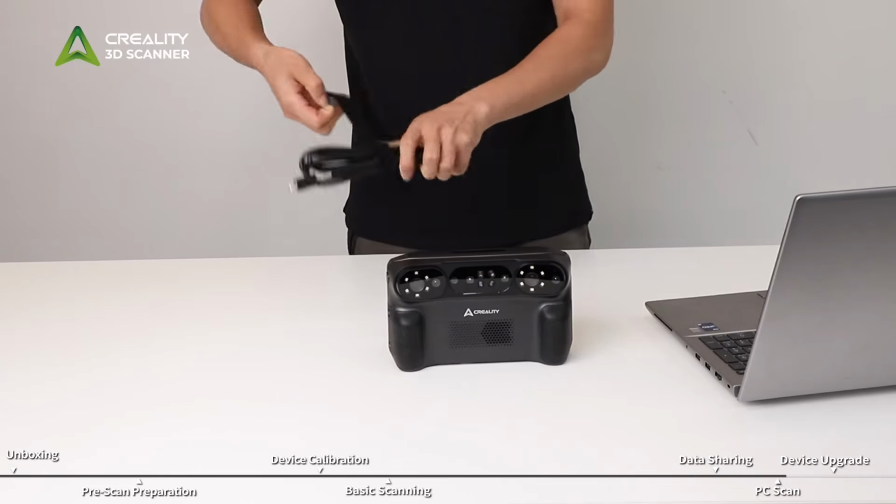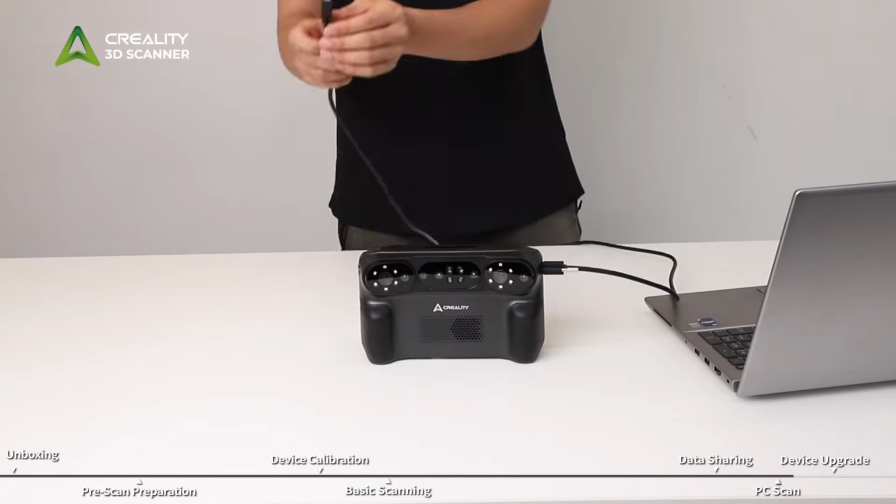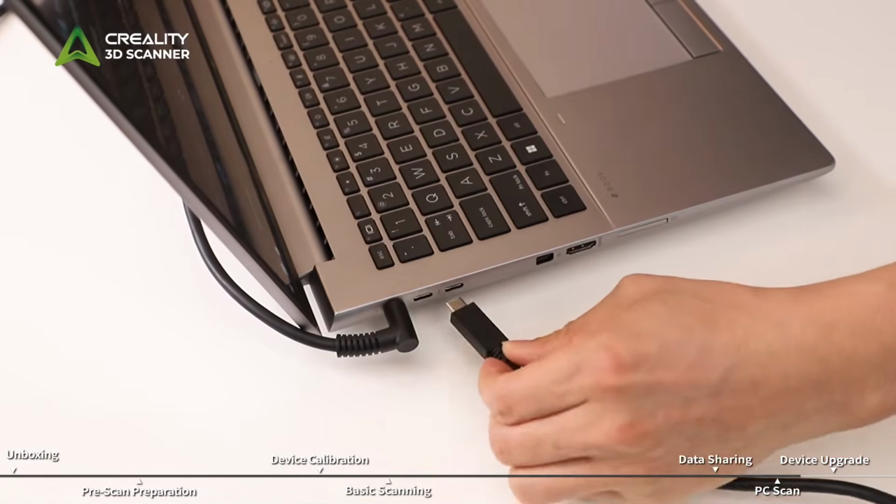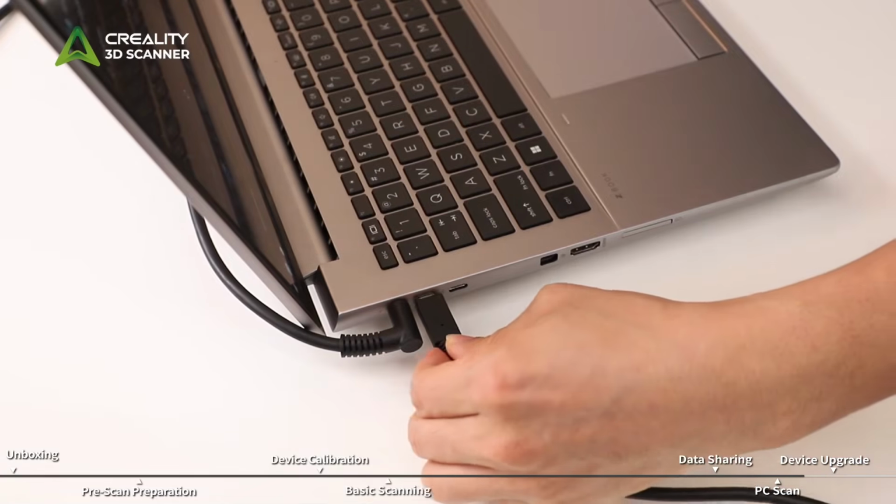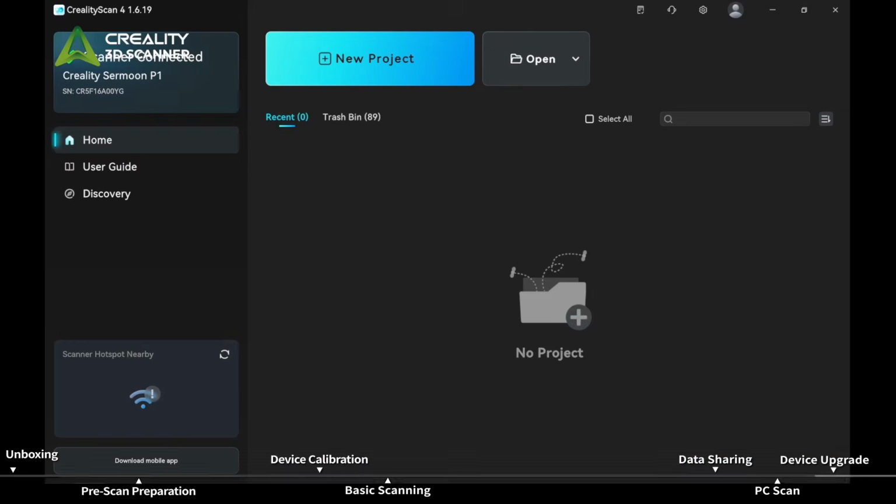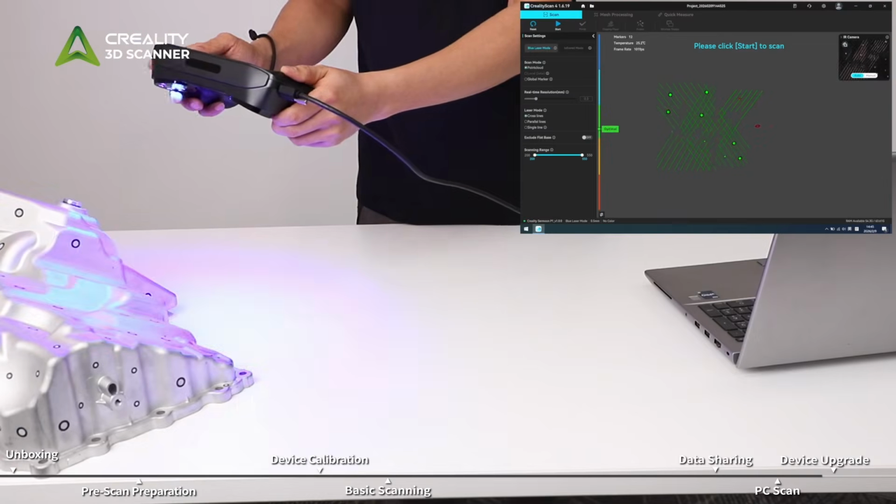1. Use the original data cable and securely connect it to the scanner. 2. Plug the other end into a high-speed USB 3.0 port on your computer to ensure stable data transmission. 3. Confirm the connection mode on the device and select Scan Connection. 4. Launch the PC software and get ready to start scanning.